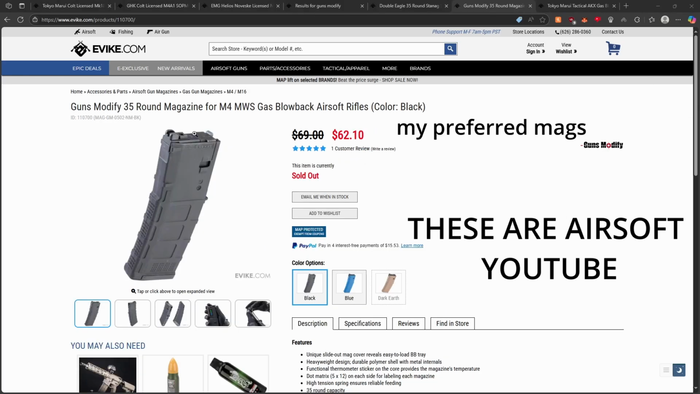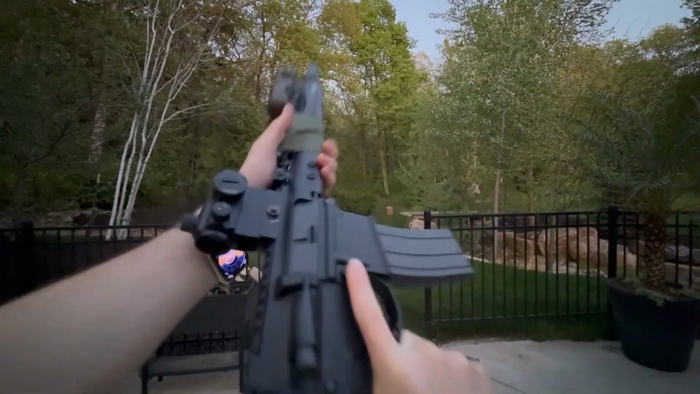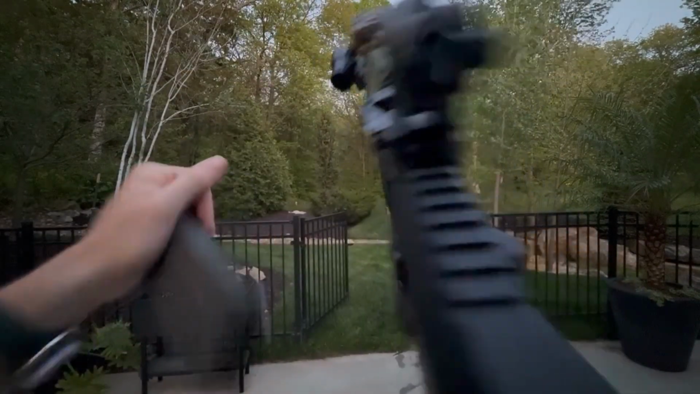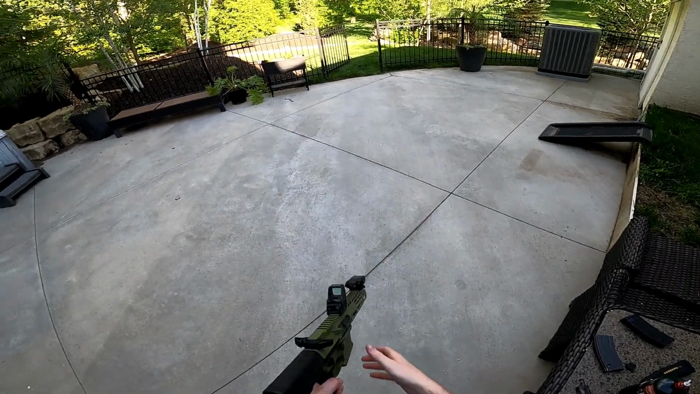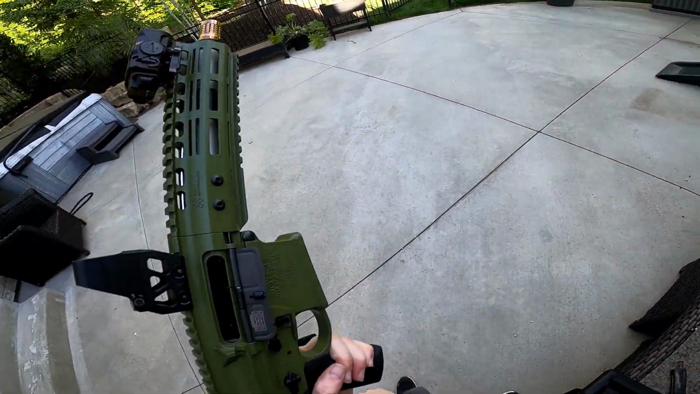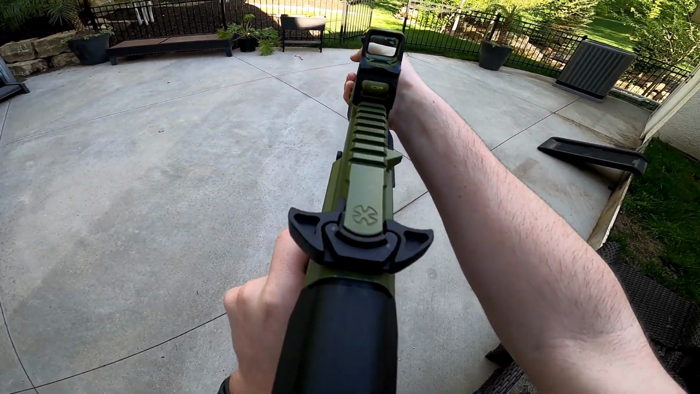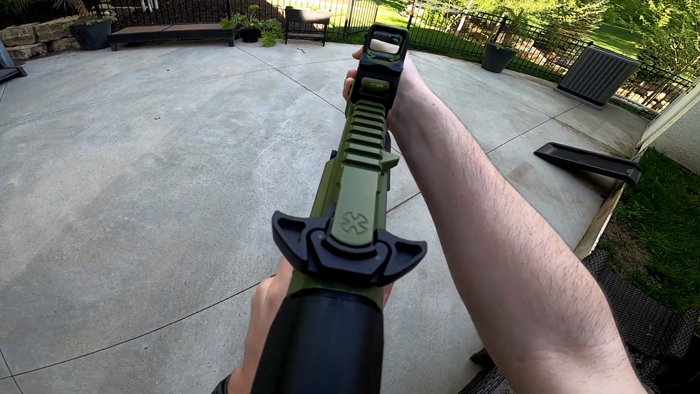Most magazines cost around $60. While these are expensive, most GBBRs made by reputable companies are full metal and have tons of CNC parts. These EMG Noveskes have full metal receivers, handguards, muzzle devices, barrels, and more. Without attachments, the 7-inch Ghetto Blaster PDW weighs 4.4 pounds and feels extremely sturdy.